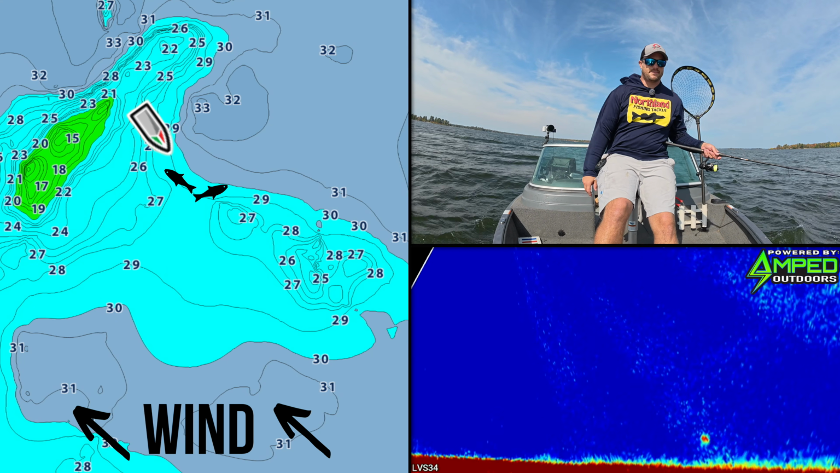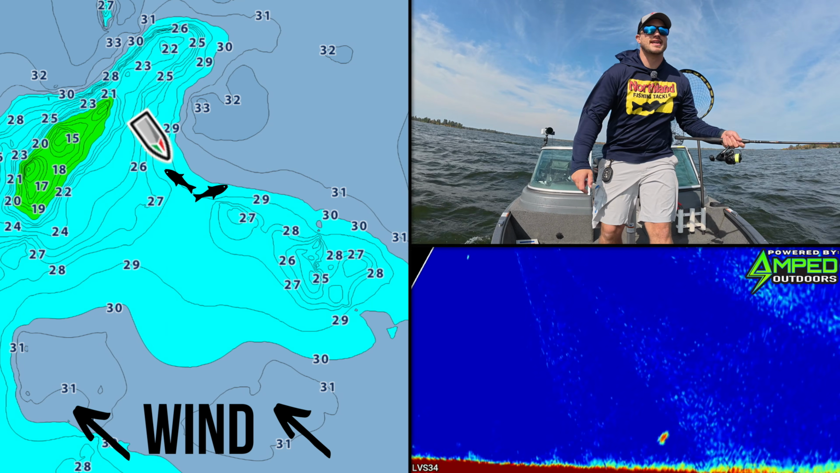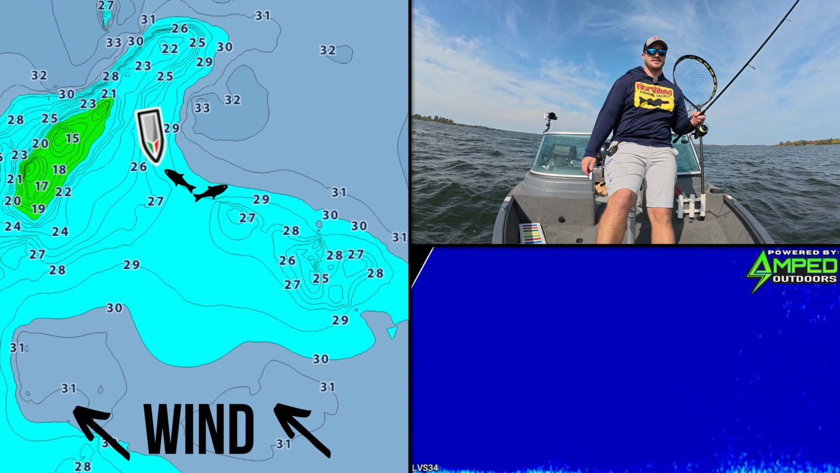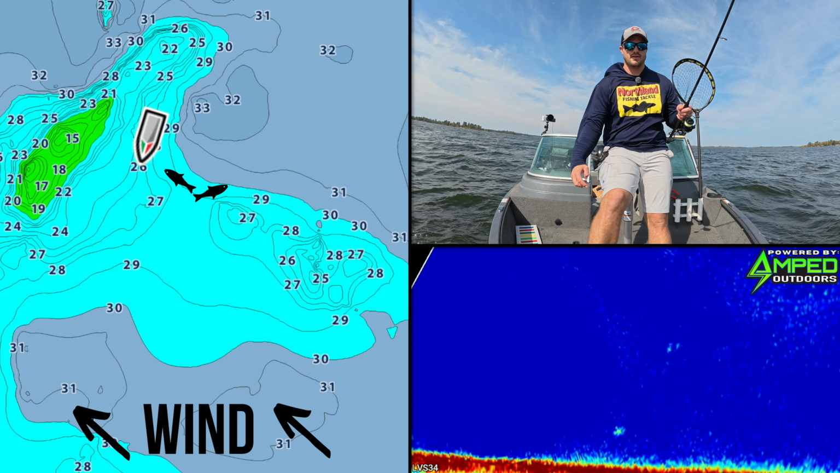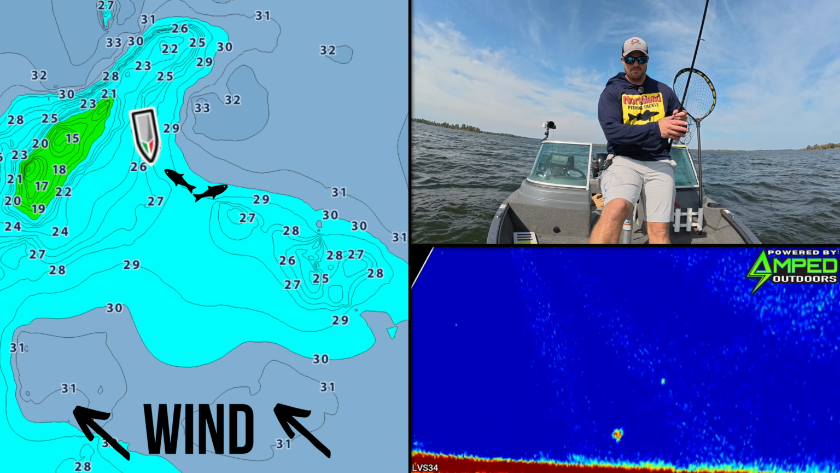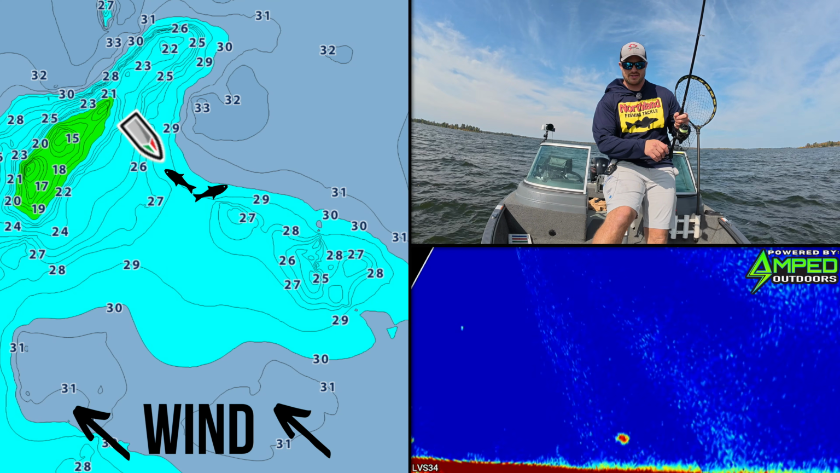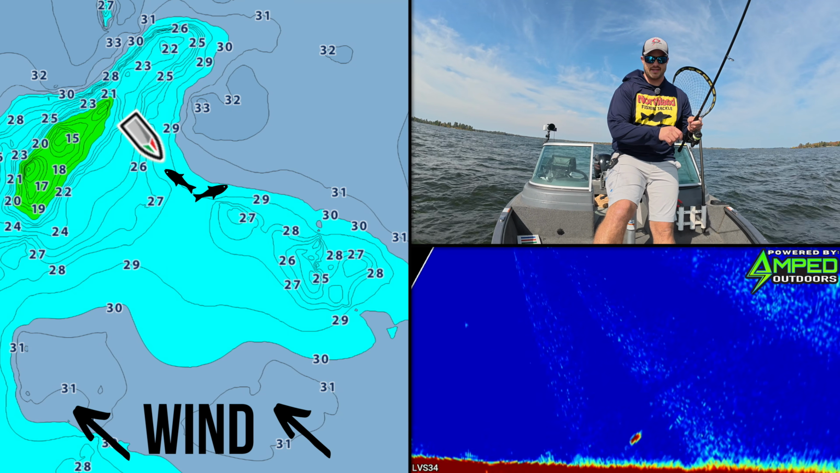Another one on this flat, just hanging out a few feet off bottom. Try to cast beyond it a little bit. This one actually worked out good. I was working directly into this wind and it's there. Sometimes I will give a little bit of a bump before I get to that fish or before my bait gets down there, so I don't have to be as heavy on the pedal when it's there. This guy sees it already.